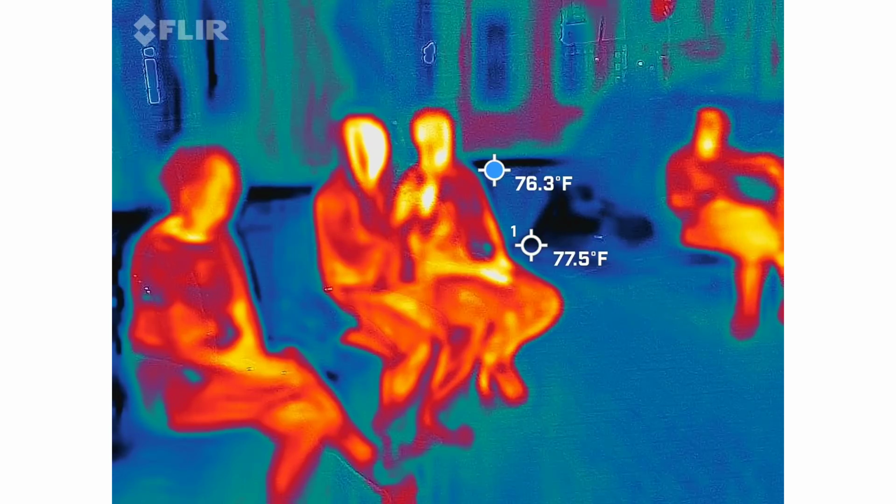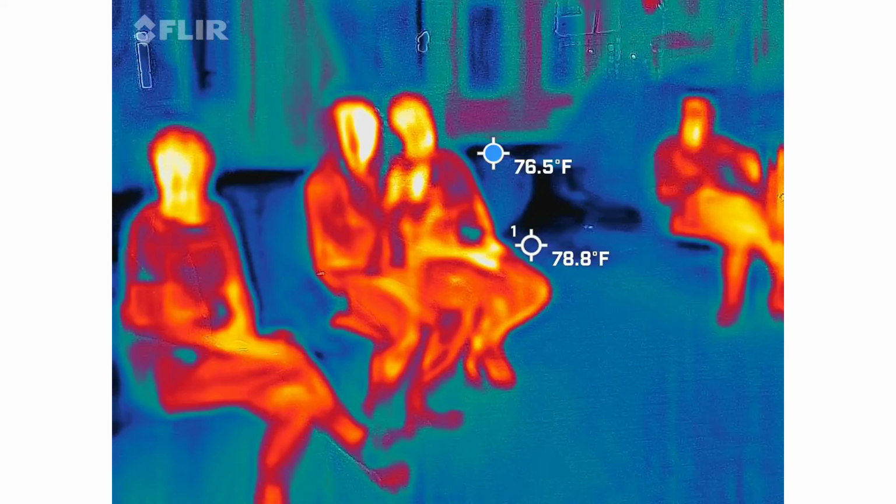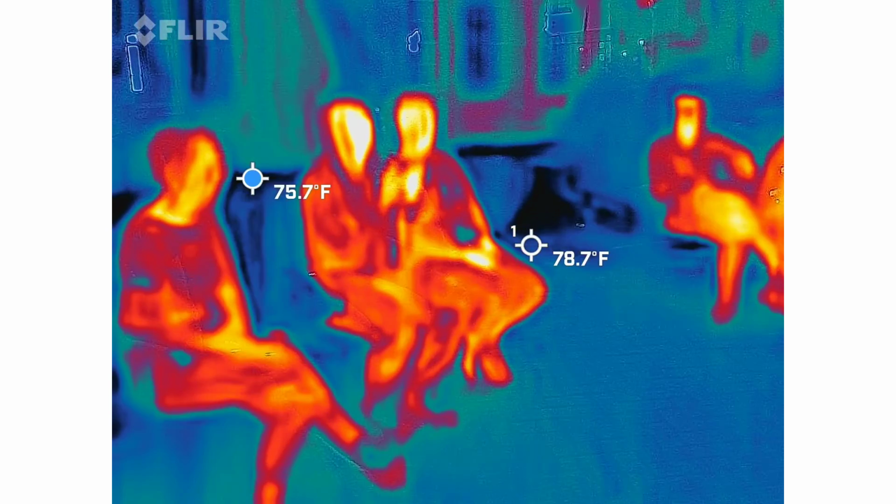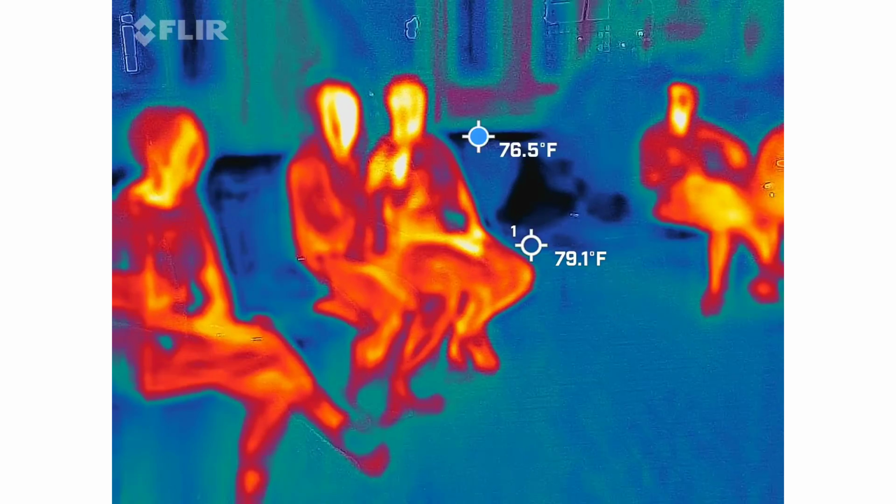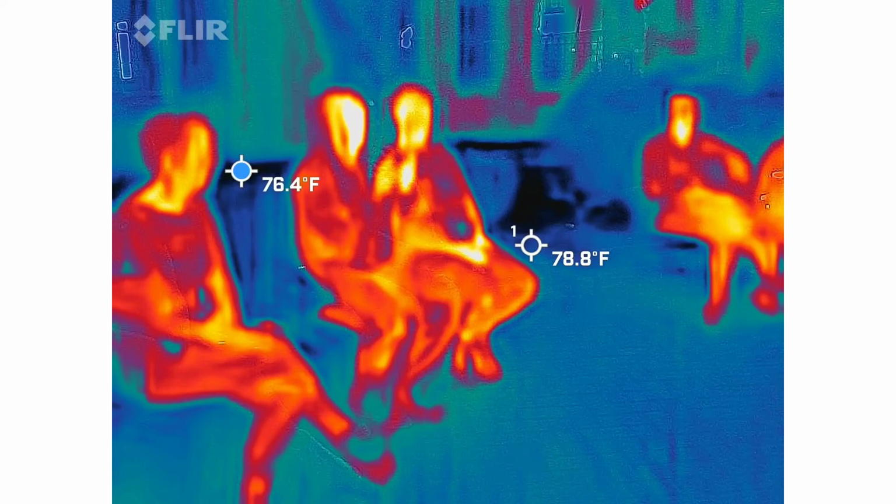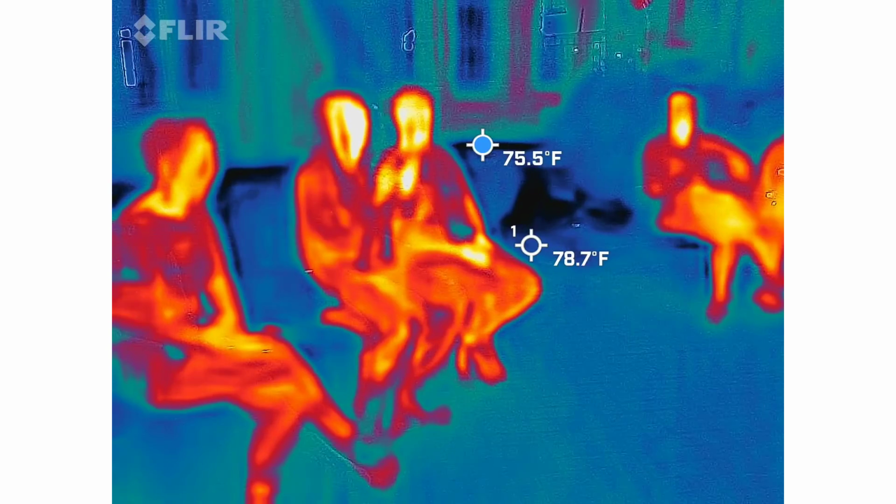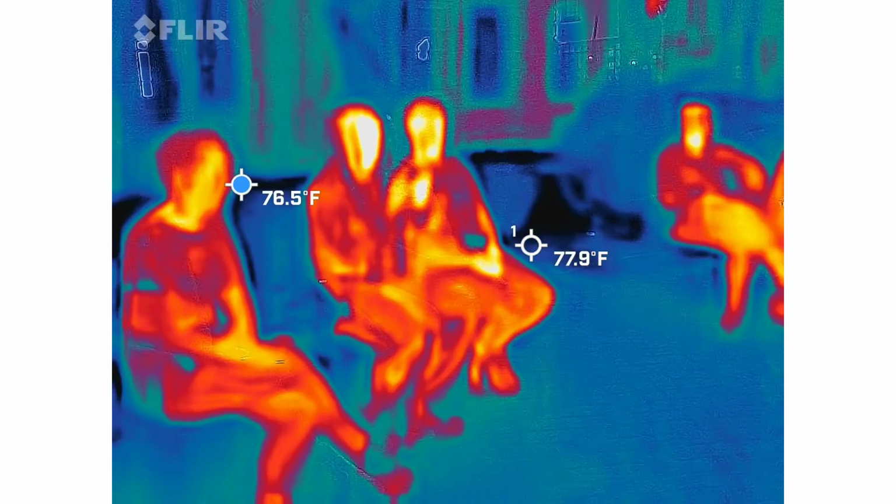If you were under 40, close the rods. If you were under 40, close the rods. You got no motion at all.